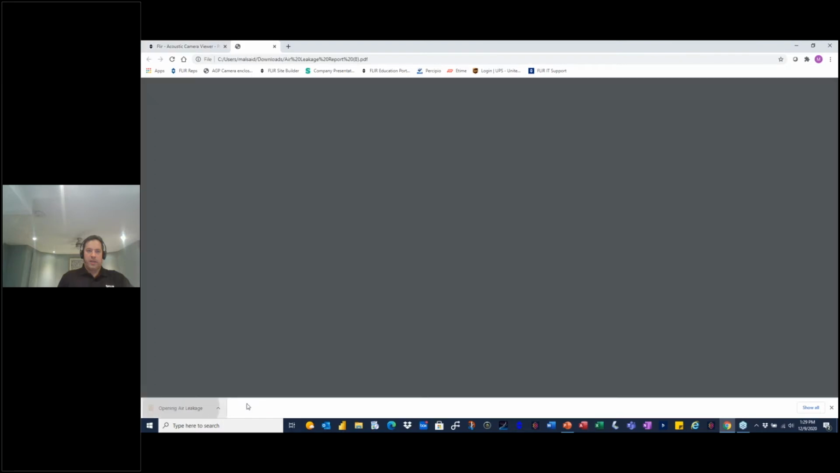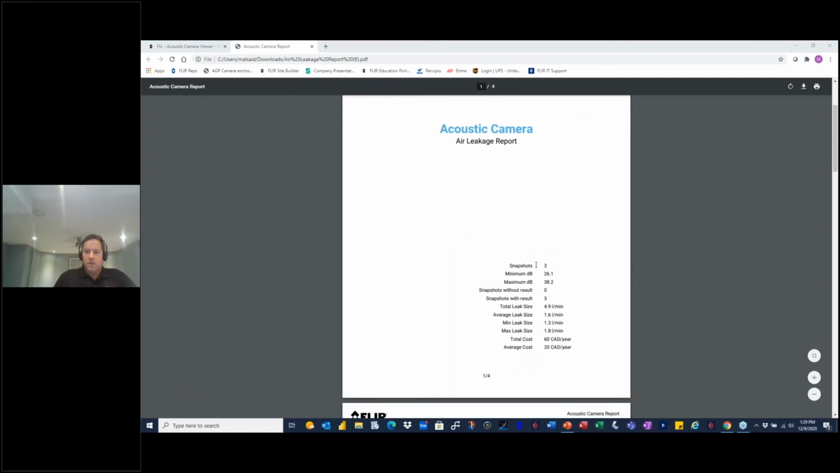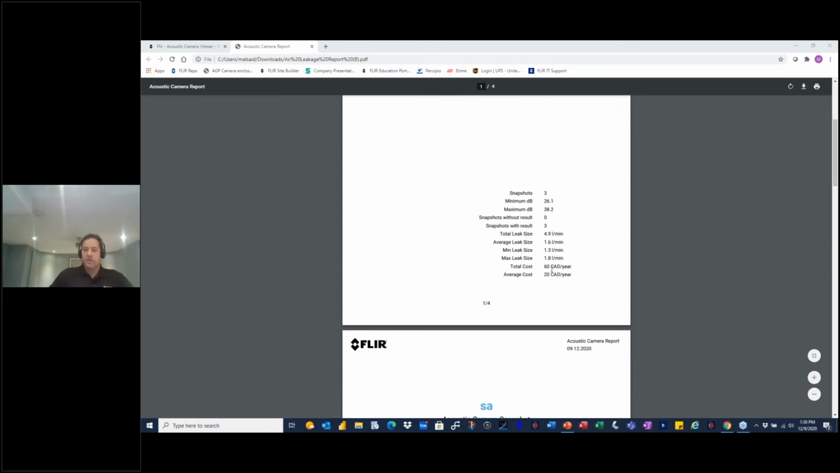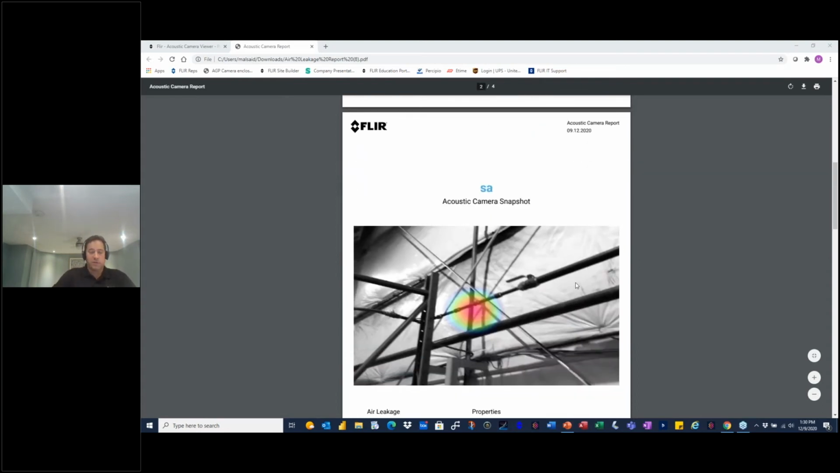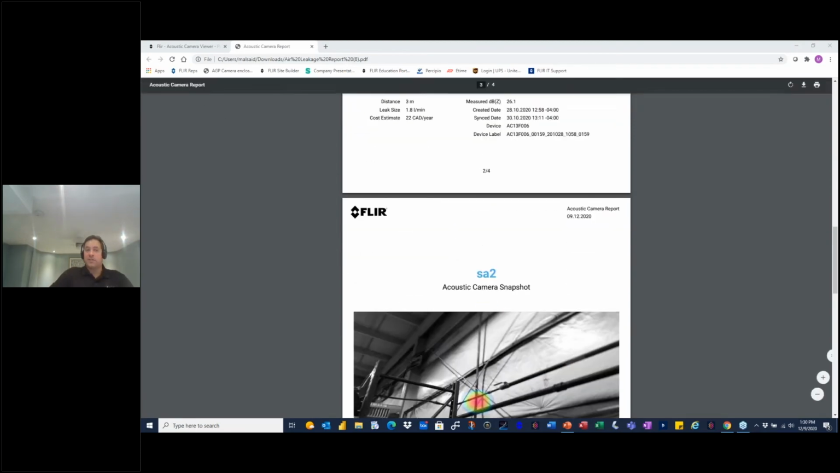Report is ready to go. You open it up. Now this is very, very interesting. It gives you how many snapshots you have in your report. If there were some that the camera or the AI could not pick up what it was, it will put your number without result. But it'll also give you a summary: how many leaks you have, what the total leak size is, what the minimum, average and maximum leak size is, and what the overall cost is, to show you what is your critical repair. You know, this is going to cost you this much per year for this type of leak. So if you imagine a report of 100 images of different leak points, and trust me, compressed air systems will always have leaks, you're literally going to see the cost factor of wasted energy, basically.